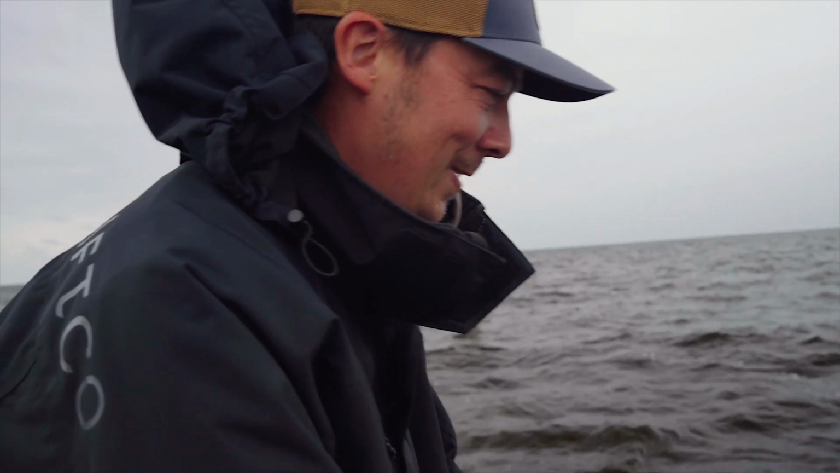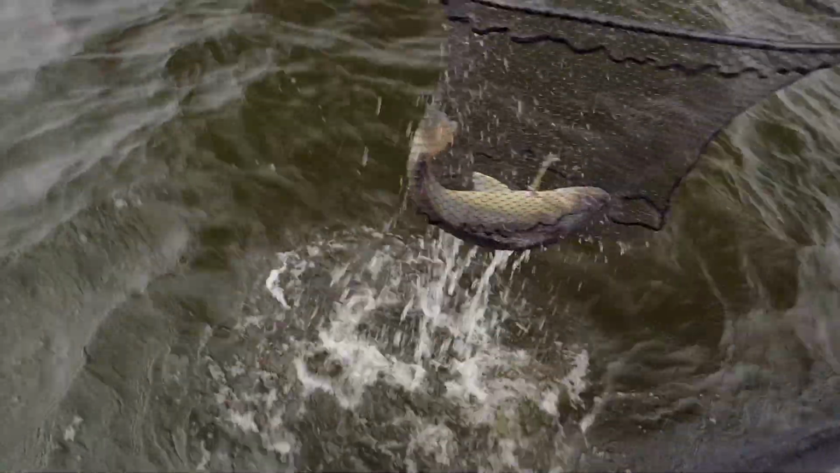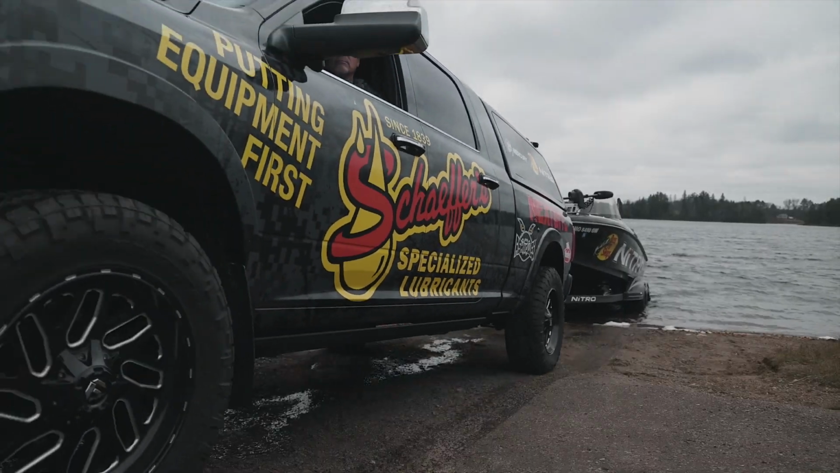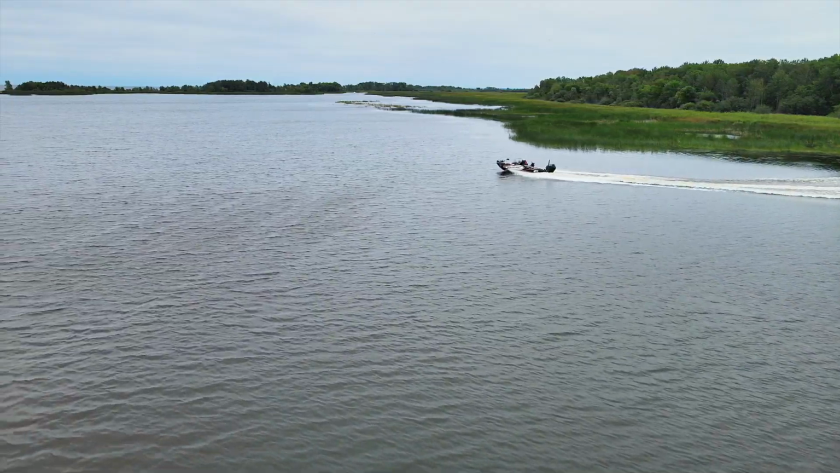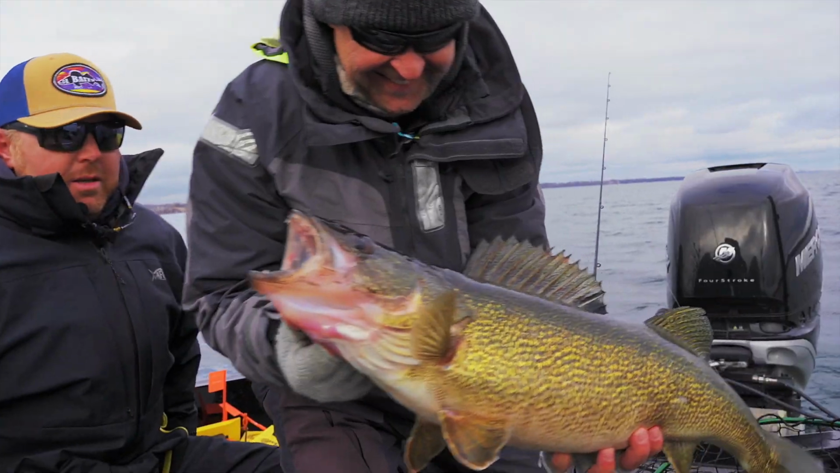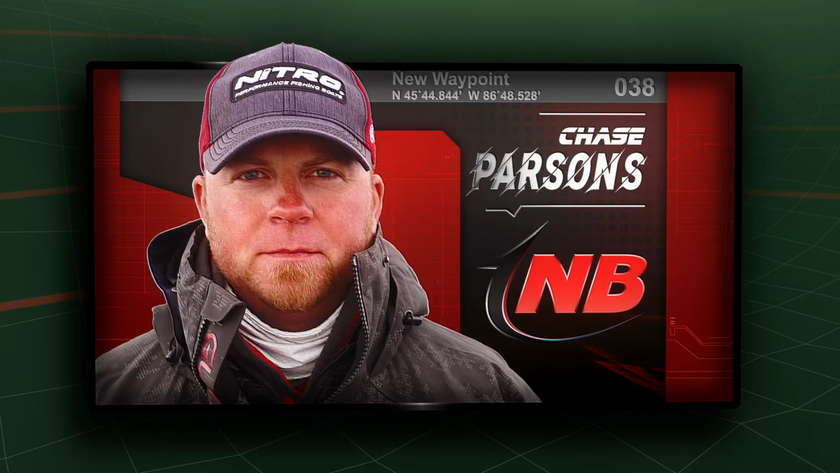We're gonna be targeting specific fish with electronics and seeing what we can do to get some big ones to bite. So follow us, and we're gonna show you the next bite. Just looking for the next bite, next bite, just looking for the next bite.